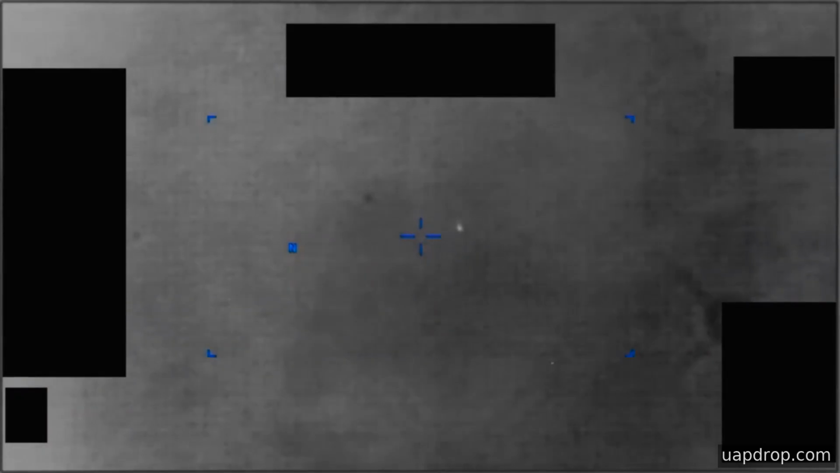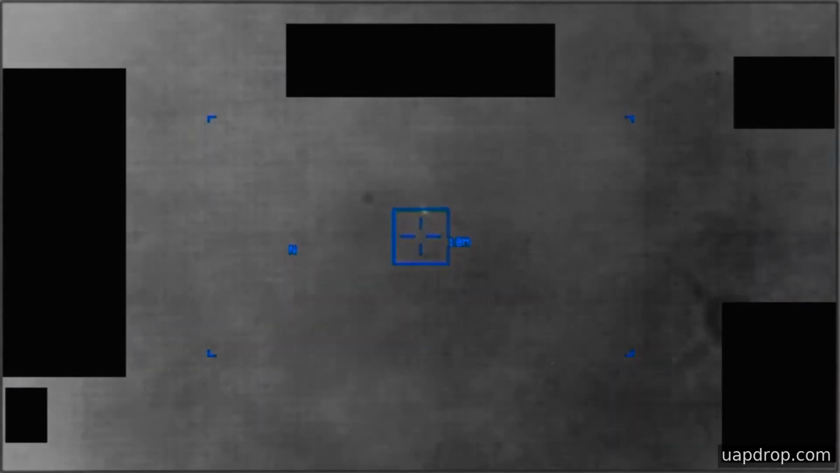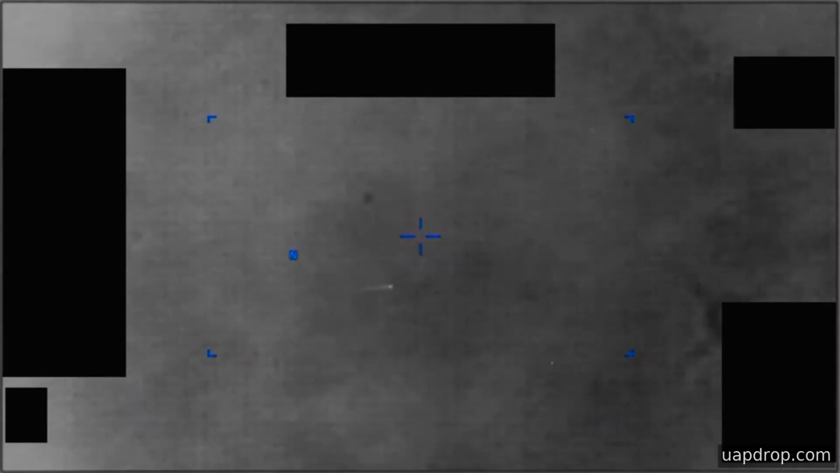Early in the sequence, the sensor holds on a single area of thermal contrast near center frame. Within moments, another contrast area appears from the lower right, and the sensor pans to keep both in view, though the second object moves out of frame. The imaging mode cycles several times, and occasionally the targets lose definition against the background before regaining contrast.